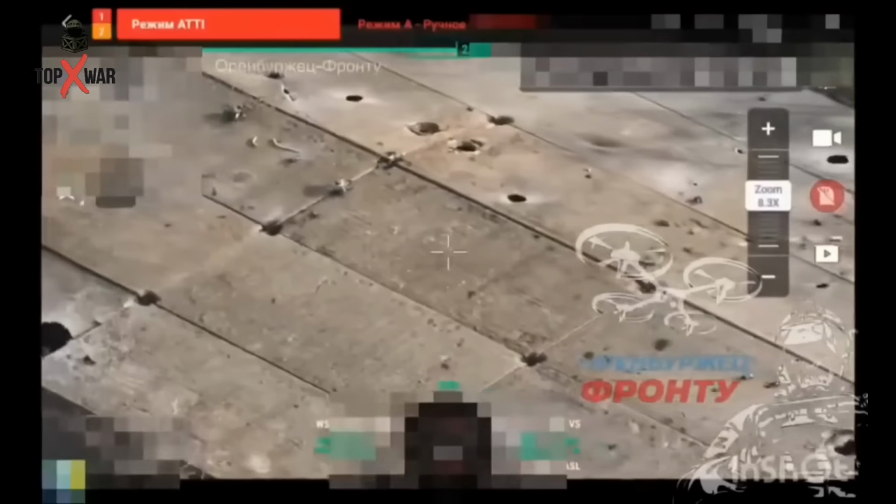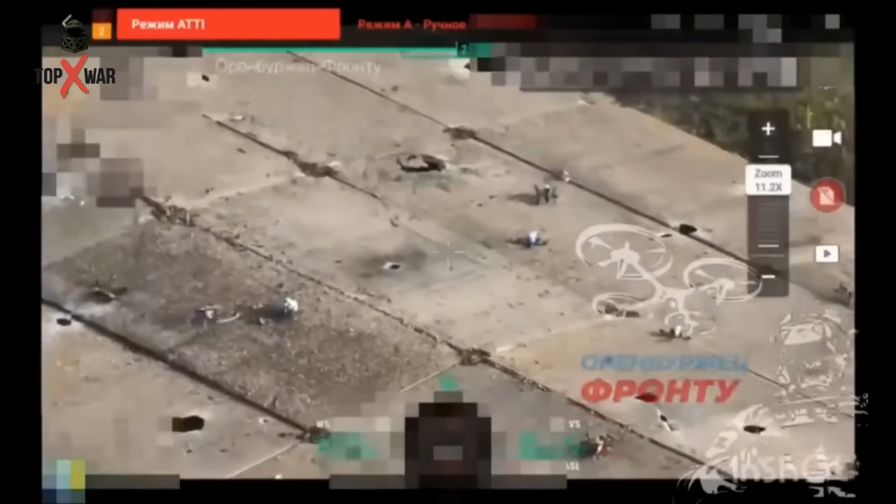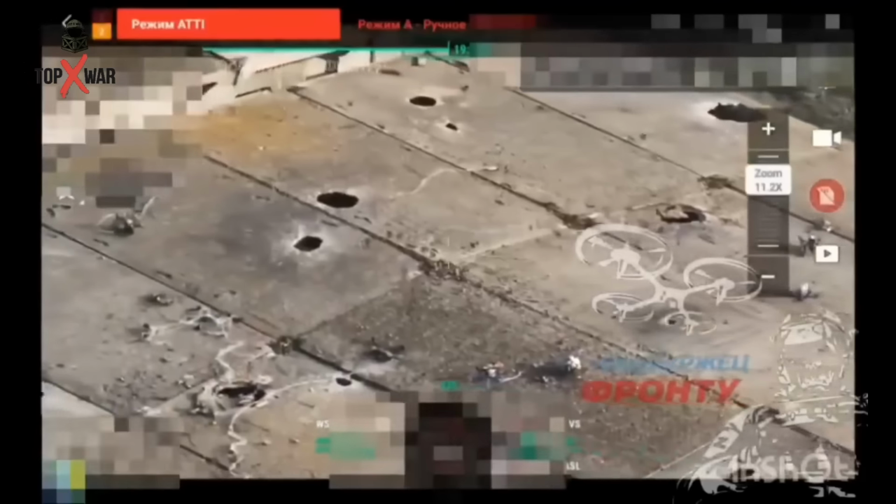However, a Russian reconnaissance drone detected their presence, and follow-up drones carrying munitions were deployed to eliminate the threat. All enemy drones were successfully destroyed, neutralizing the ambush before it could be activated.